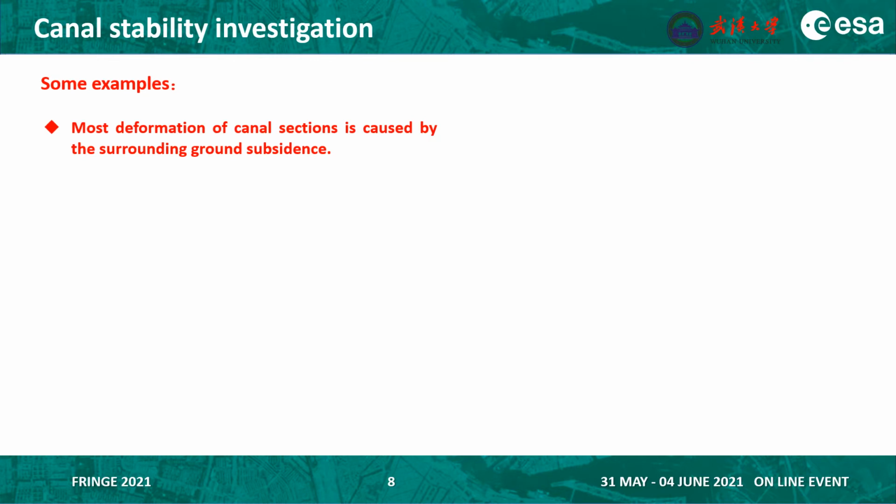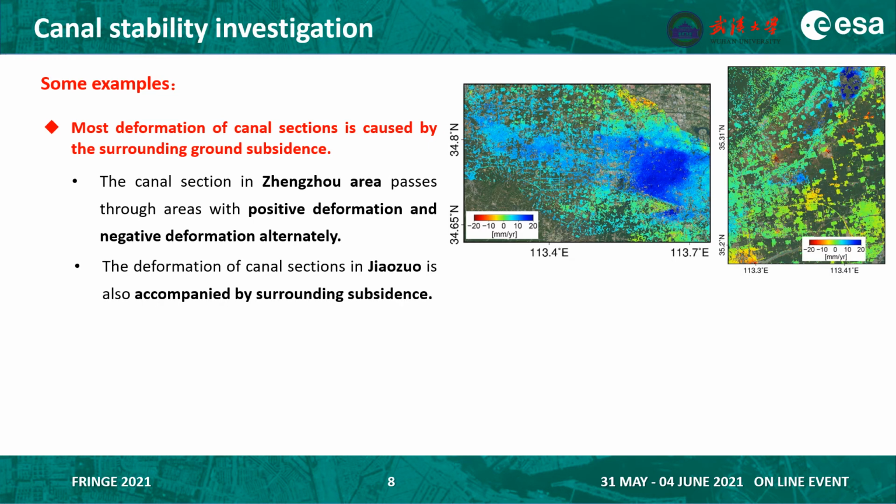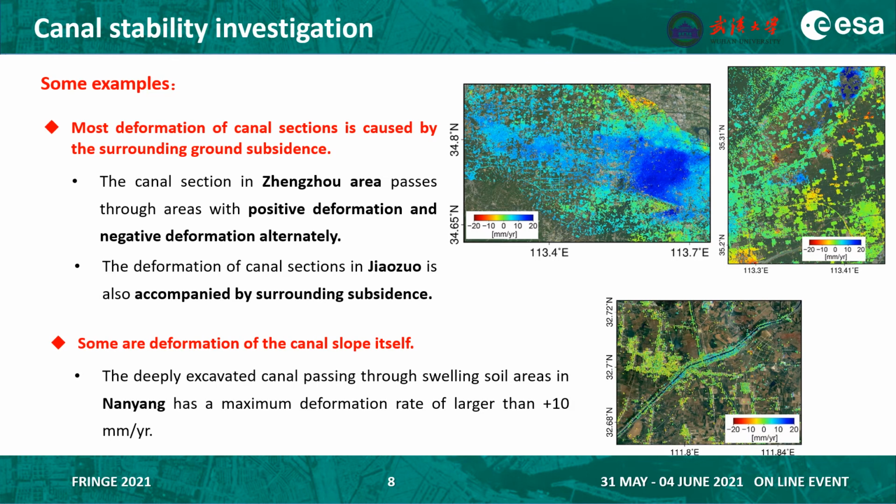Most deformation of canal sections is caused by surrounding ground subsidence, such as the canal section in Zhengzhou area. It passes through areas with positive deformation and negative deformation alternately. The deformation of canal sections in Jiaozuo is also accompanied by surrounding subsidence, whereas some are deformation of the canal slope itself, such as the canal in Nanyang.